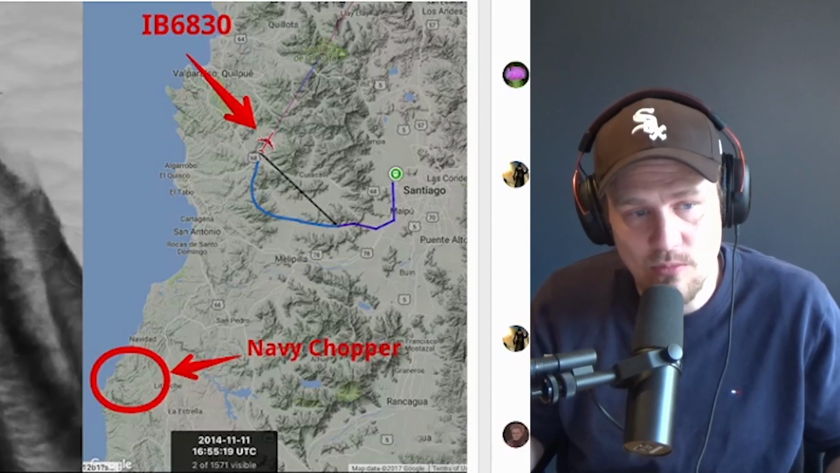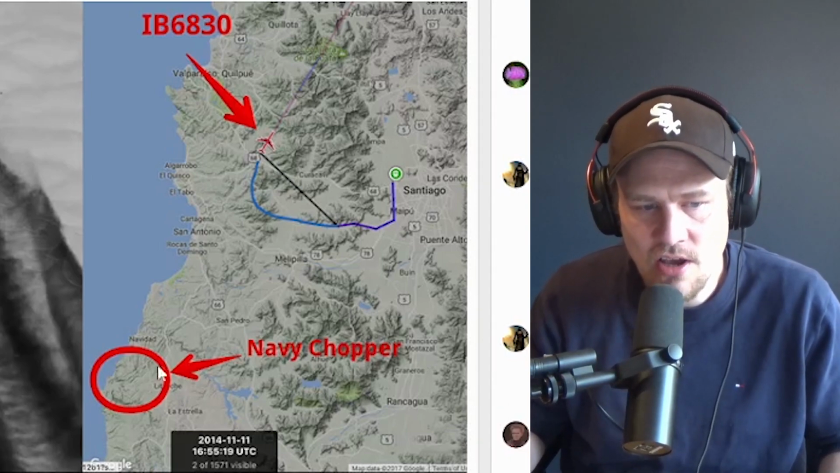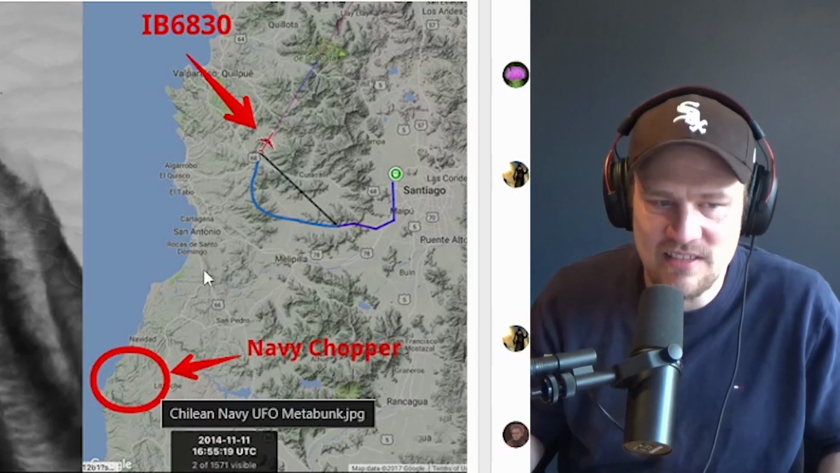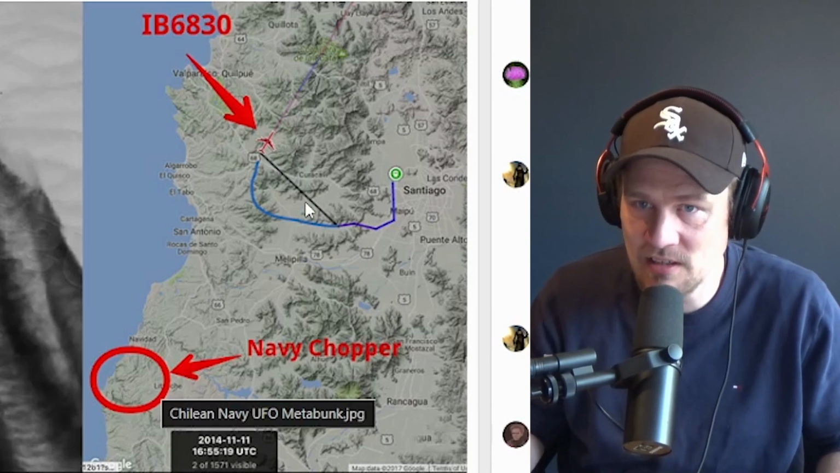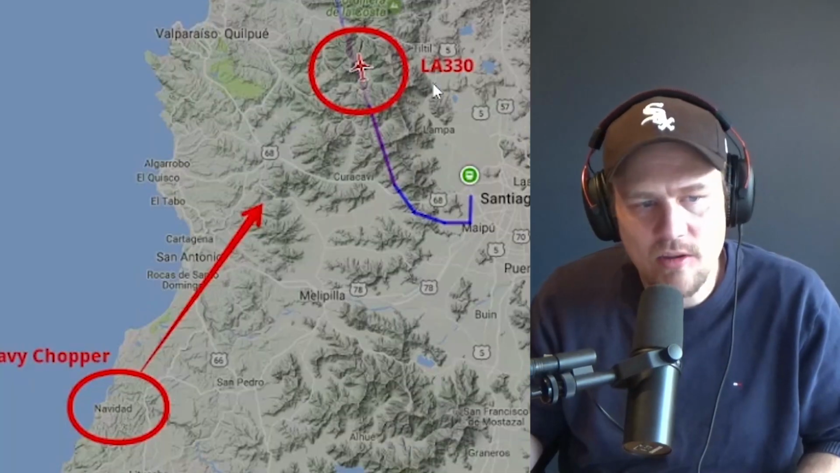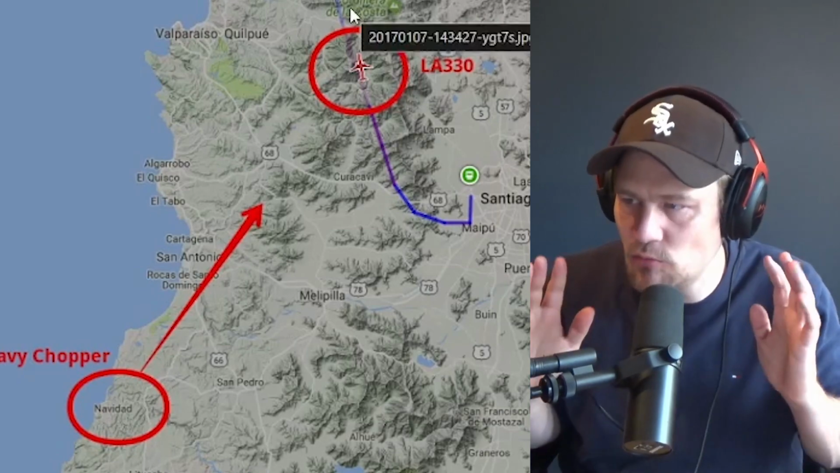Now, here's what I could find that debunks this particular case. And all the credit for this goes to Mick West, because he did the research and broke down the exact position of the chopper and the exact angle and direction they were looking at with this camera. And he found out that there were two flights in that exact direction that could have been that particular target that they were looking at. One is flight IB6830 and the other one is LA330. So both of these airplanes were at least in the right direction.